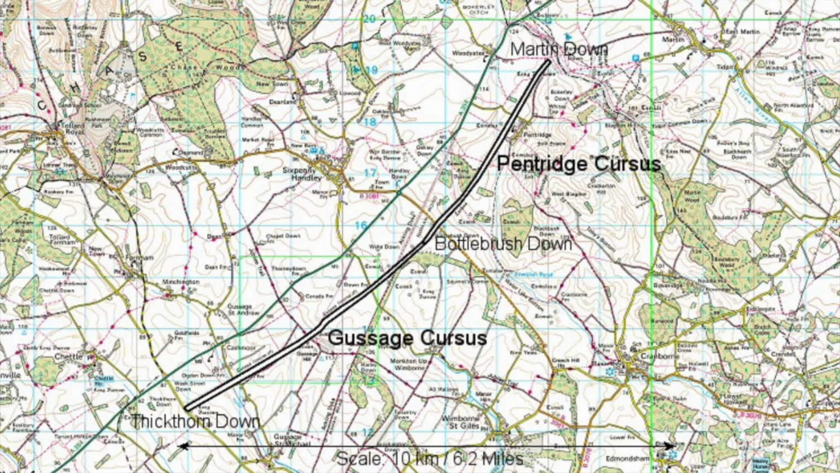The Dorset Cursus is the longest to ever be found and stretches for over 10 kilometres. It's actually 2 Cursuses of roughly equal length that were constructed at different times and joined together.